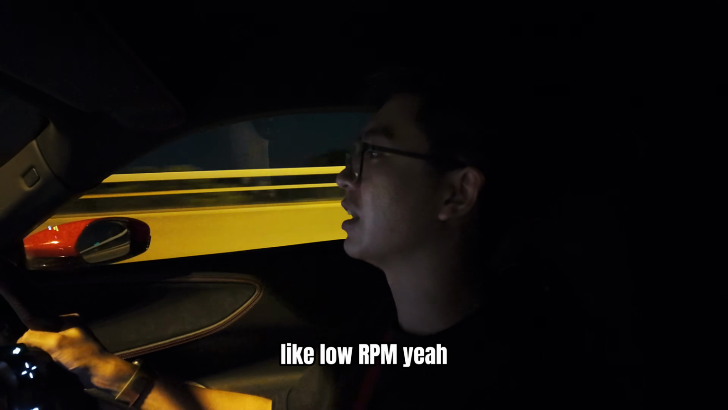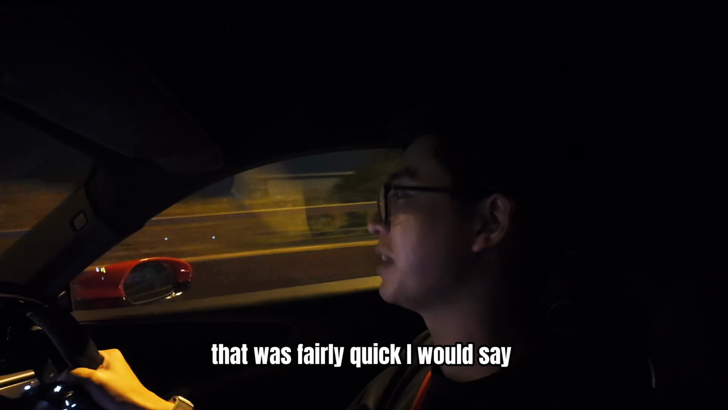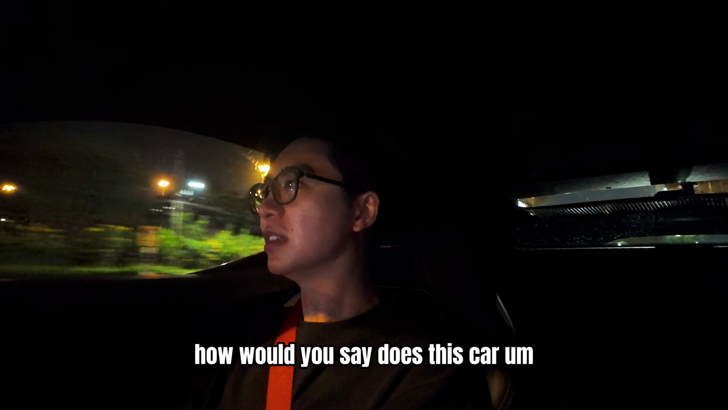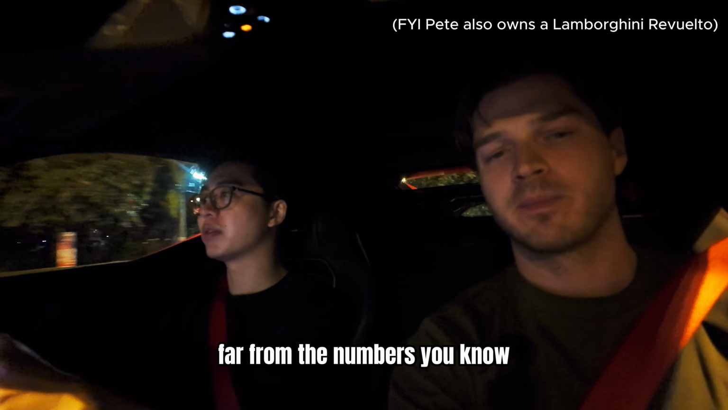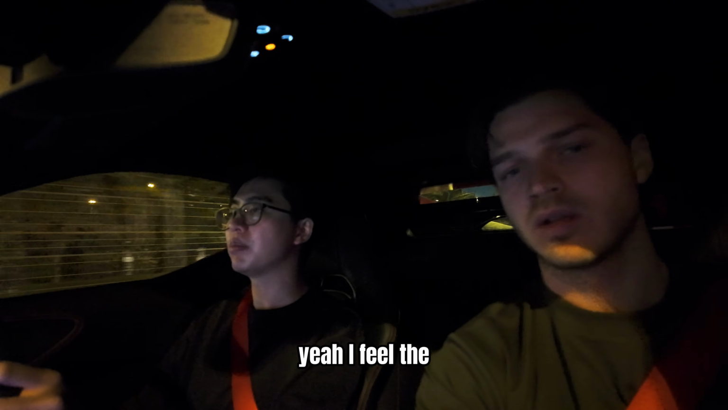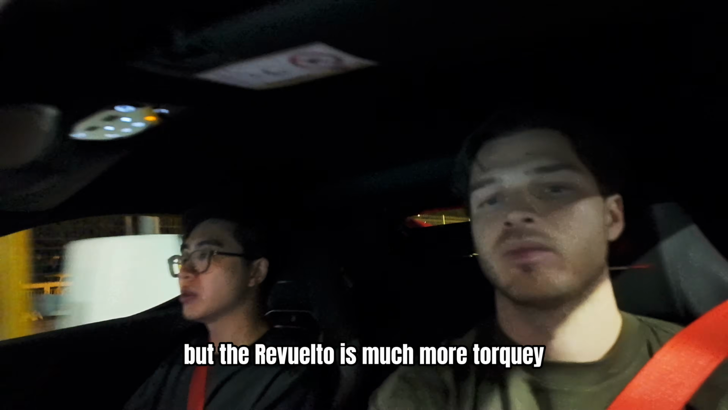What was that? 100, but high gear, like low RPM. Yeah. That was fairly quick, I would say. Traffic, yeah. How would you say this car compares to the Revuelto? They're actually quite different from the numbers, yeah. But both of them are all-wheel drive, right? Yeah, supposedly they use the same supplier for their front and rear motors. Mm-hmm. But the Revuelto is much more torquey with its electric power.